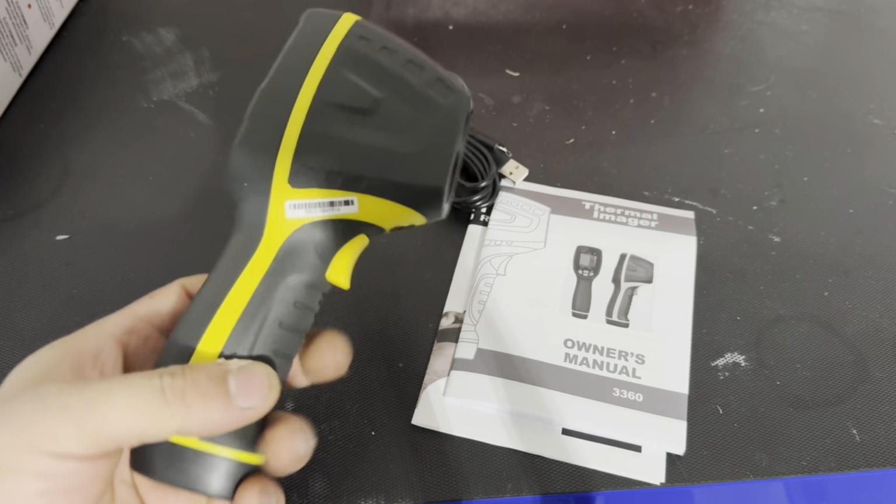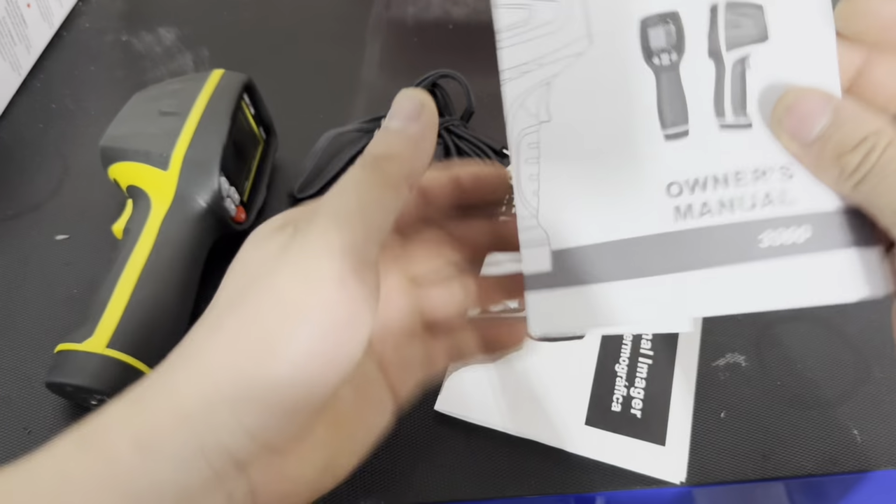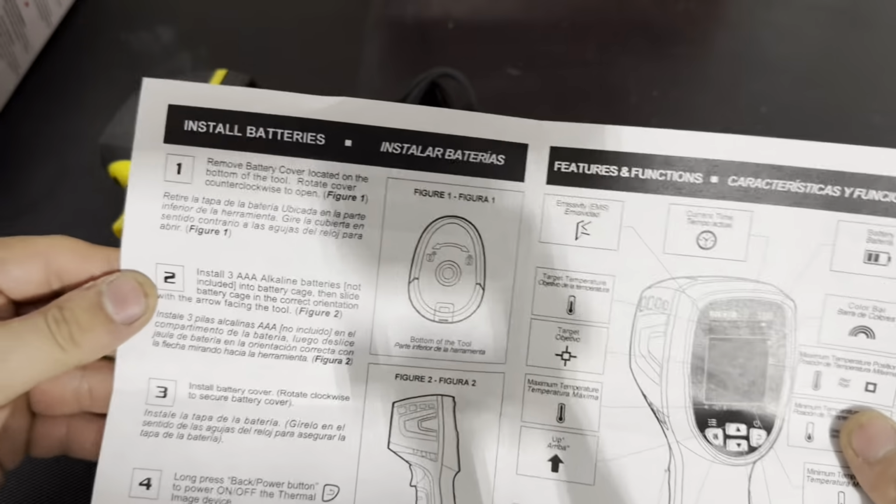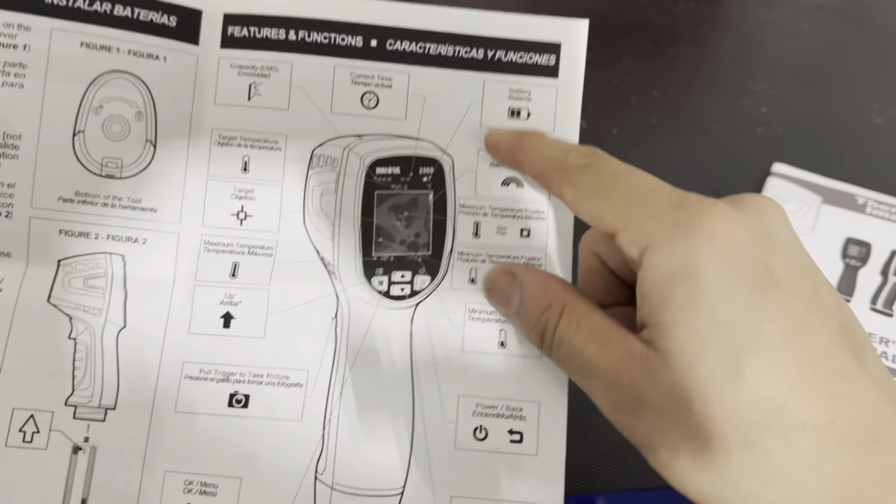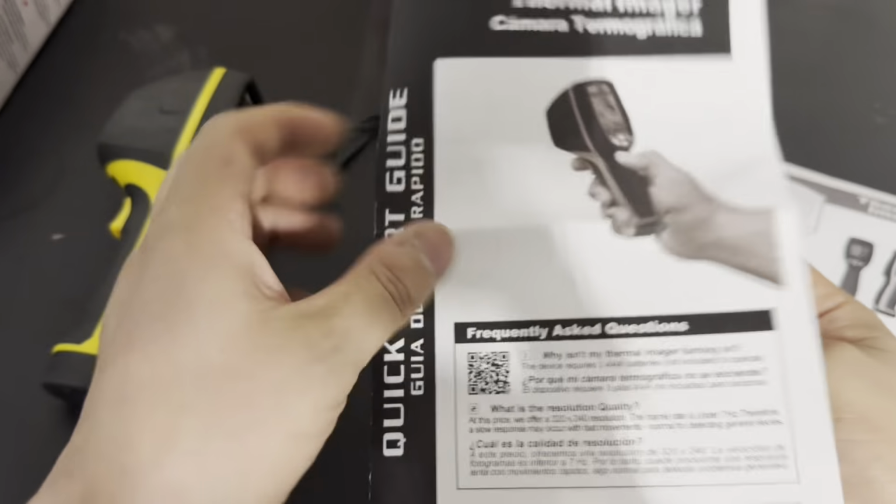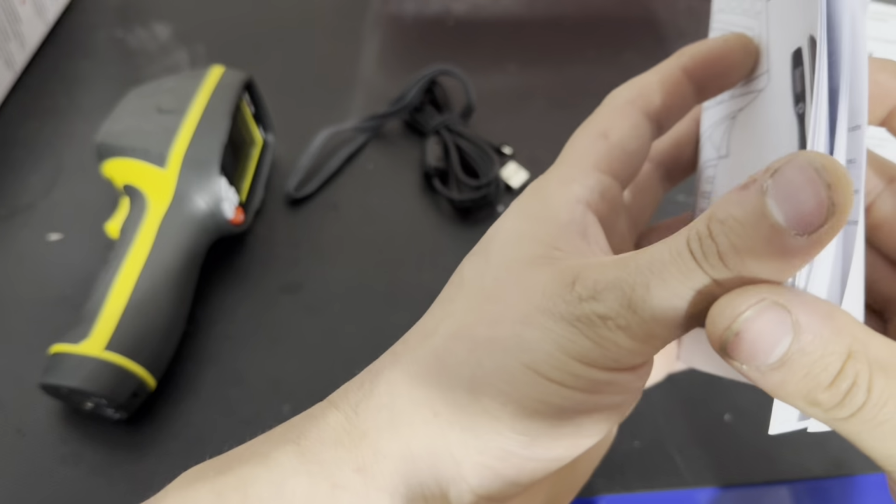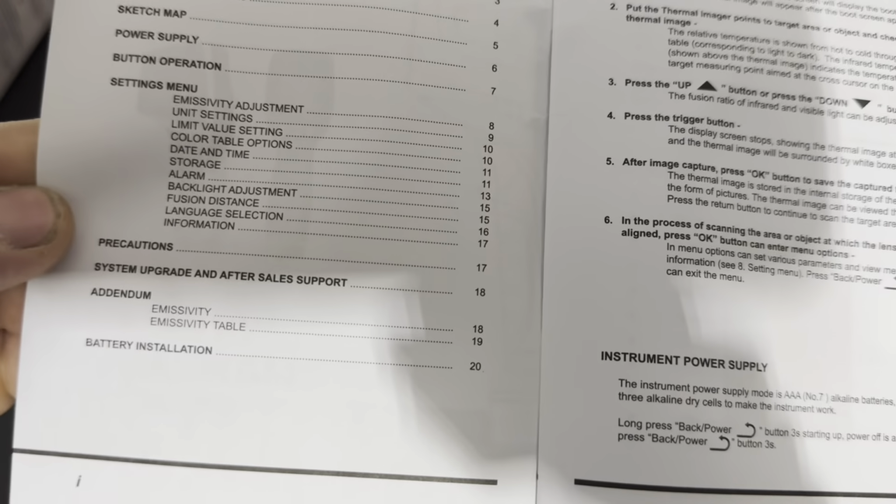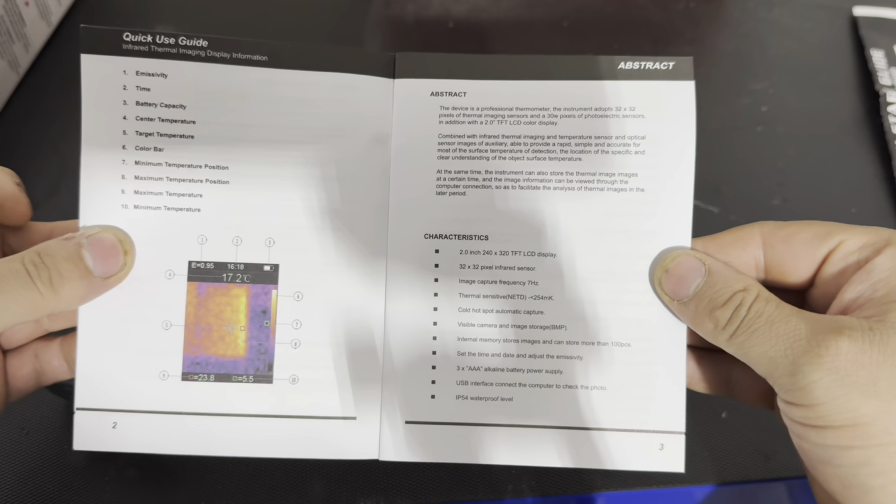Here's the tool right here. I guess before we go into here, I'll show you just the owner's manual of this stuff over here first. How to install the batteries. And then some functions. You guys can read it if you want. That's pretty much it on that one. I'll show you the owner's manual. You guys can read them. You can pause the video and read them, because it's a lot of instructions.